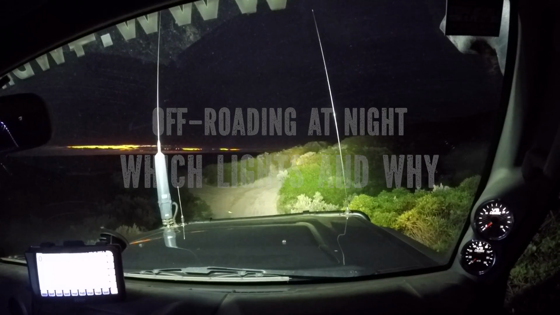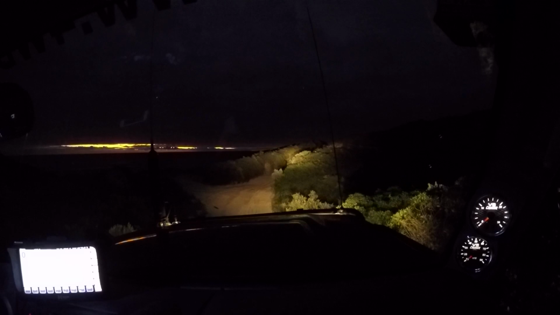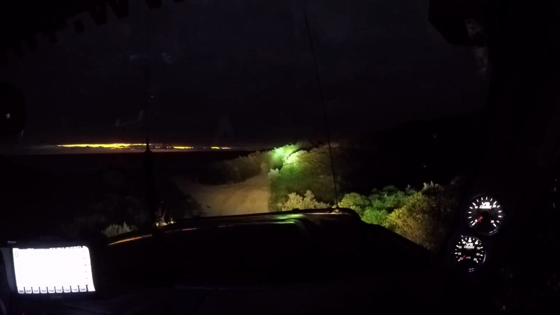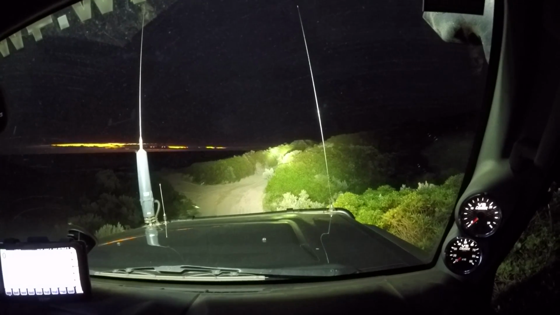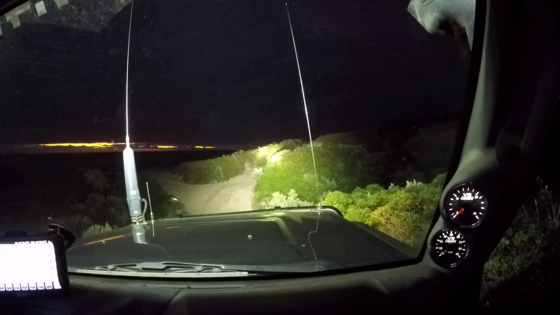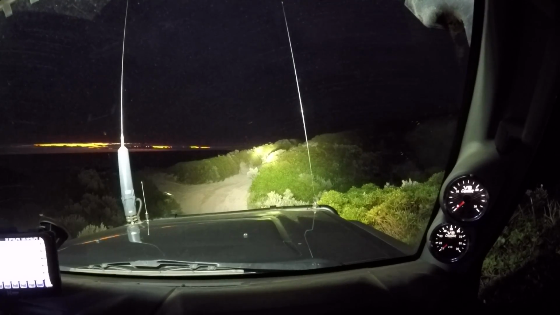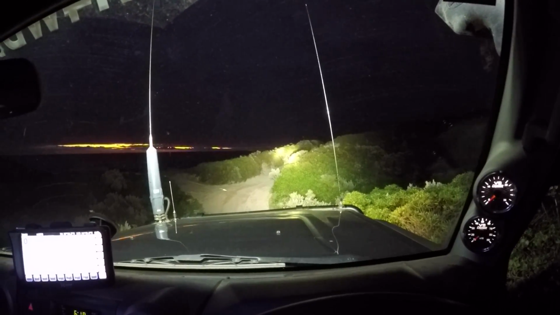Light bar on, light bar off, that's the difference. Spotties on, spotties off. Lights up a bit around the edges, but not as much as this. That's why I'm saying light bar is the best way to light up. And mine's on the roof, which gives me more spread. And I only use it off-road, I never use this on the road.